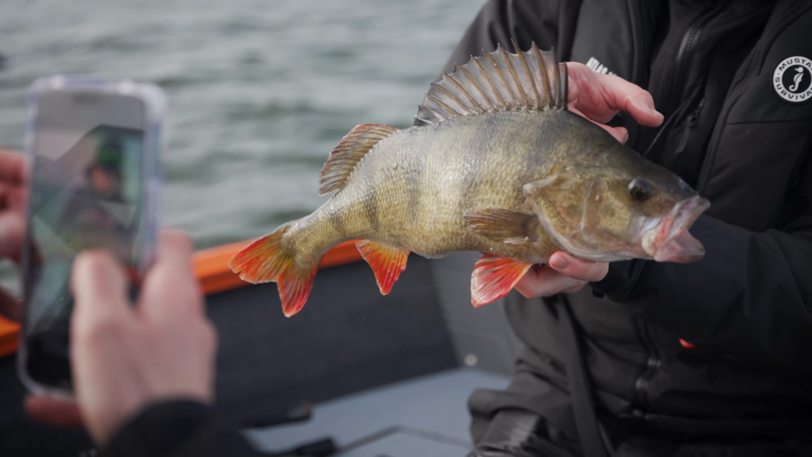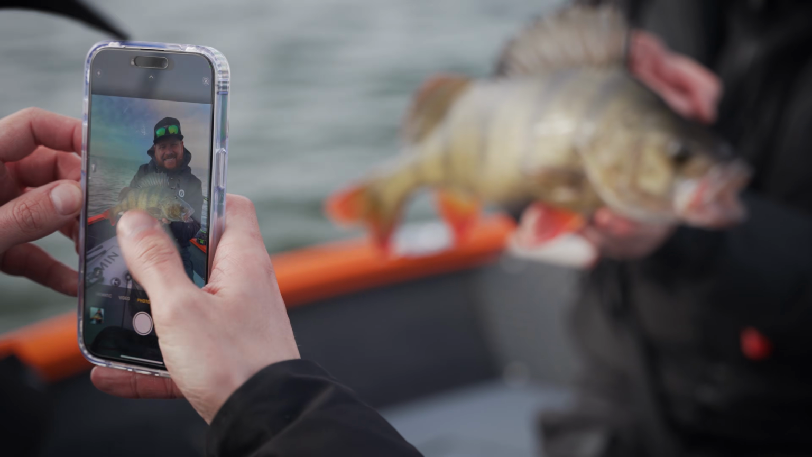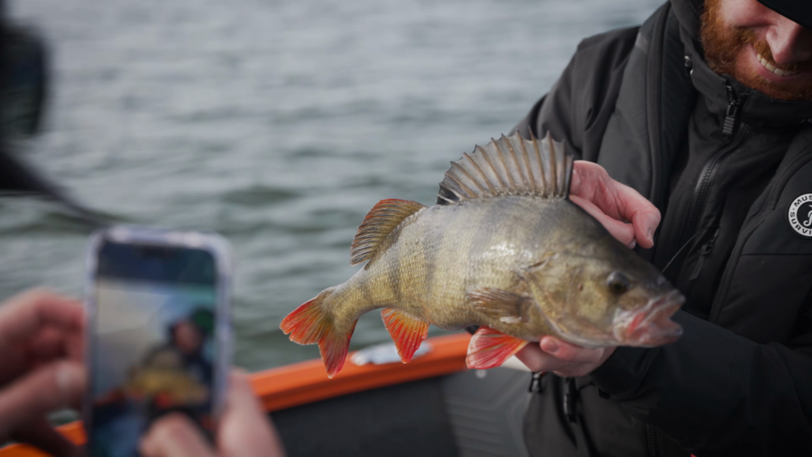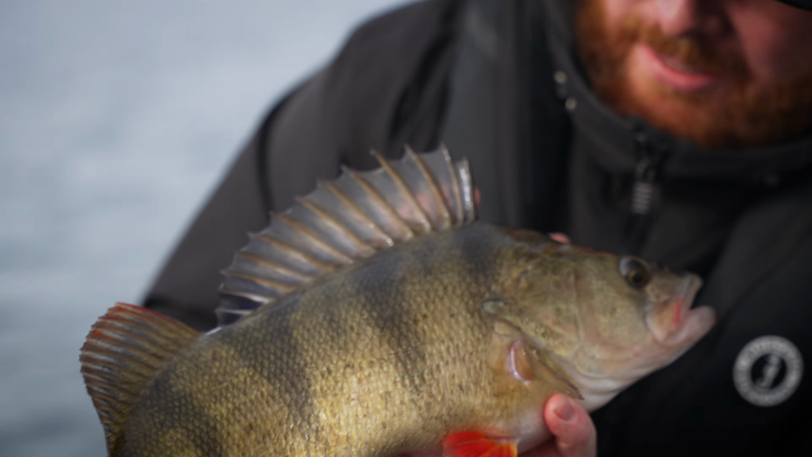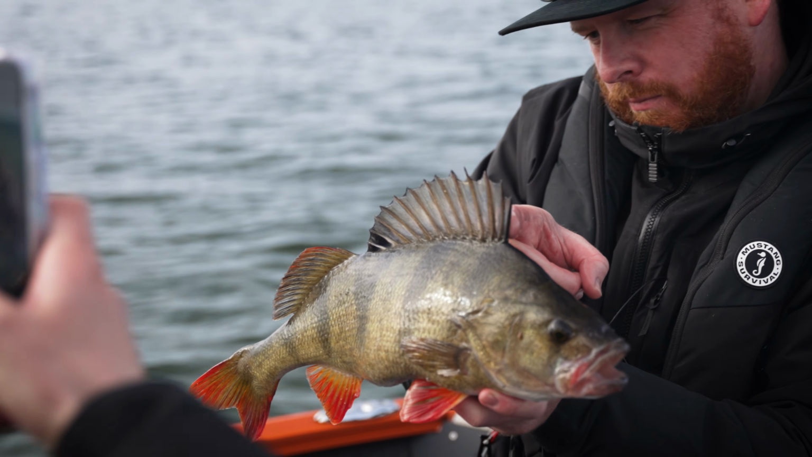These fish are just exceptional examples of the species. There's no two ways about it. Almost feels like they're a different species sometimes. Big fins, big dorsal, angry creatures. We're definitely getting there. We're breaking the code.